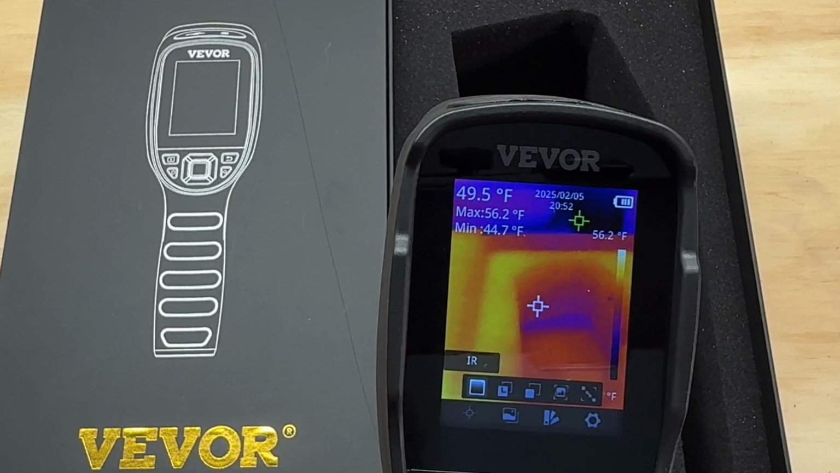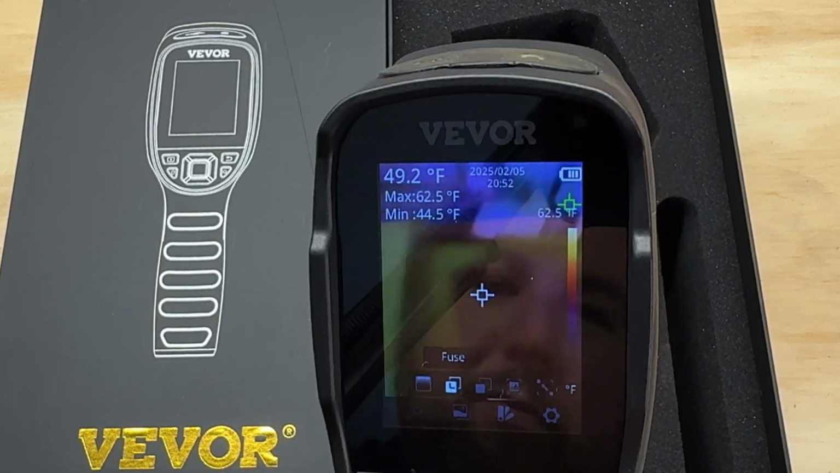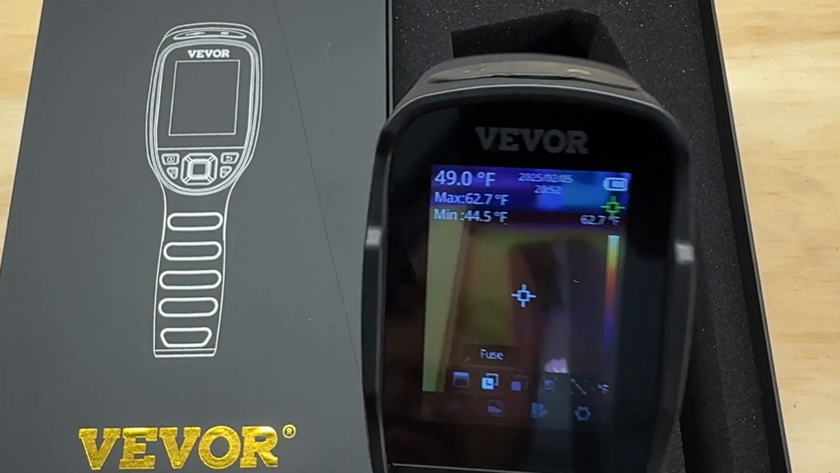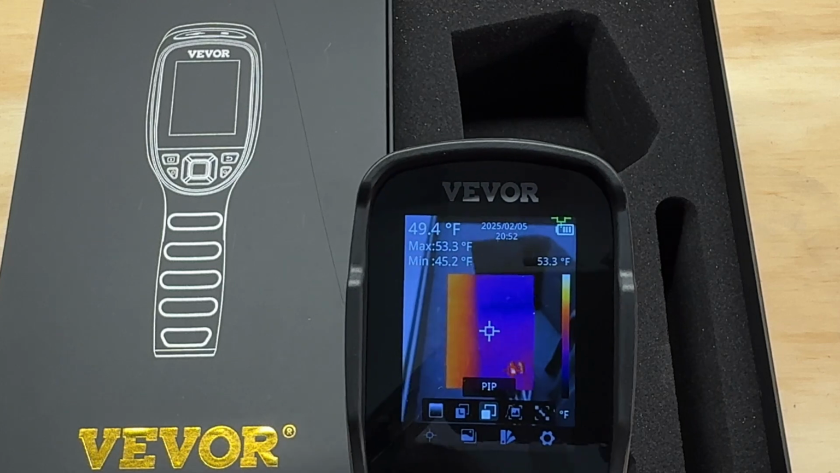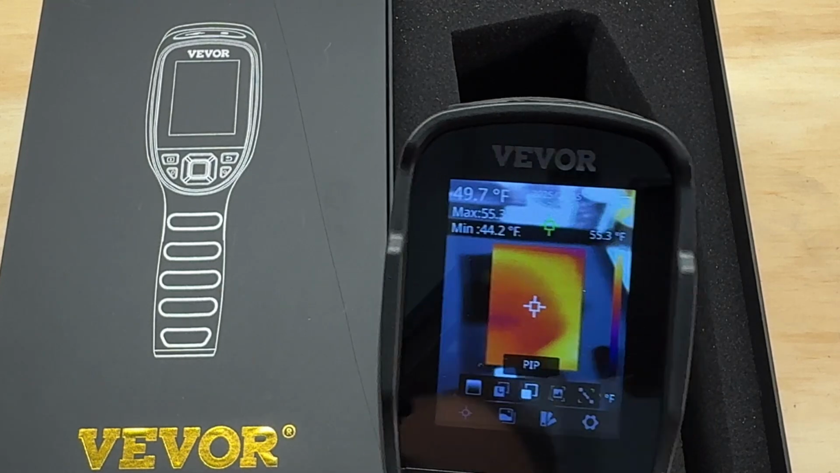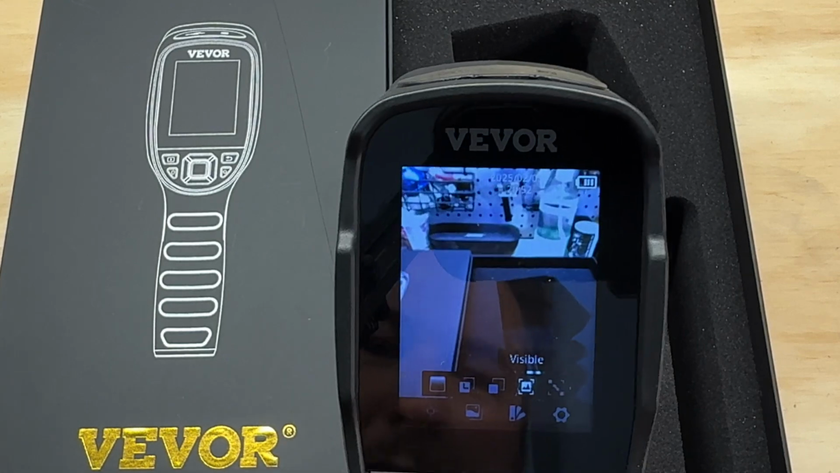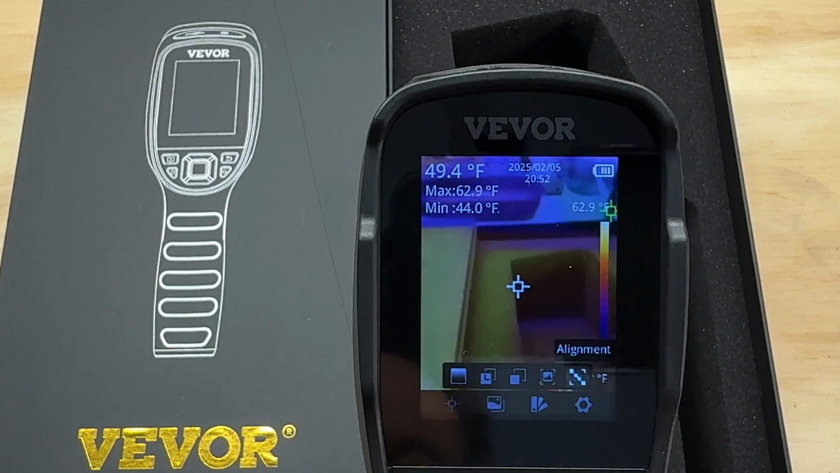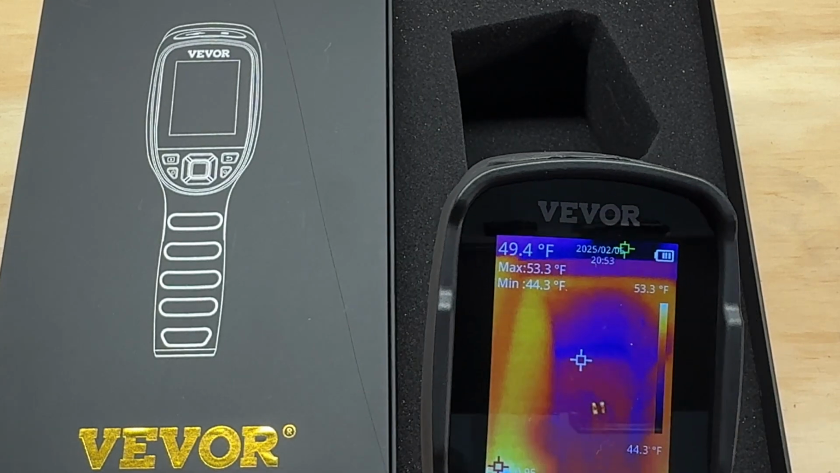So we have view mode, so we can change what the view looks like. Right now we have infrared, we have fuse, which is some kind of weird off coloring. We have a PIP, looks like it's a hybrid of the two. We have visible, so that's just your standard visible light, a standard camera. And then you have alignment. So we're going to keep this in infrared for now.